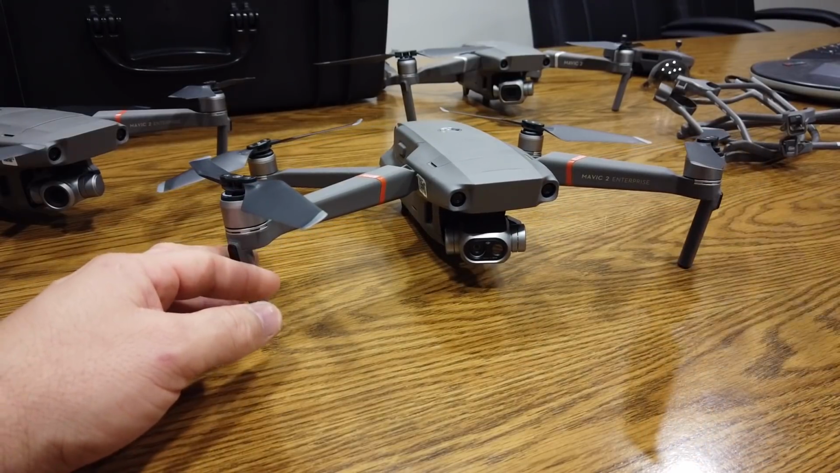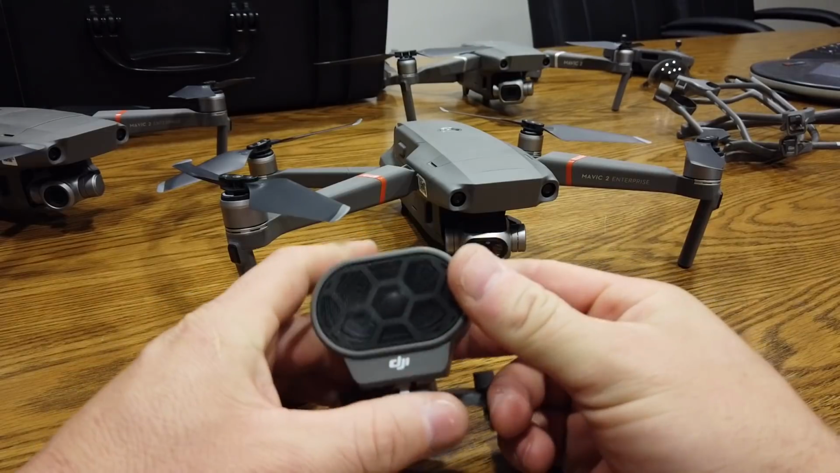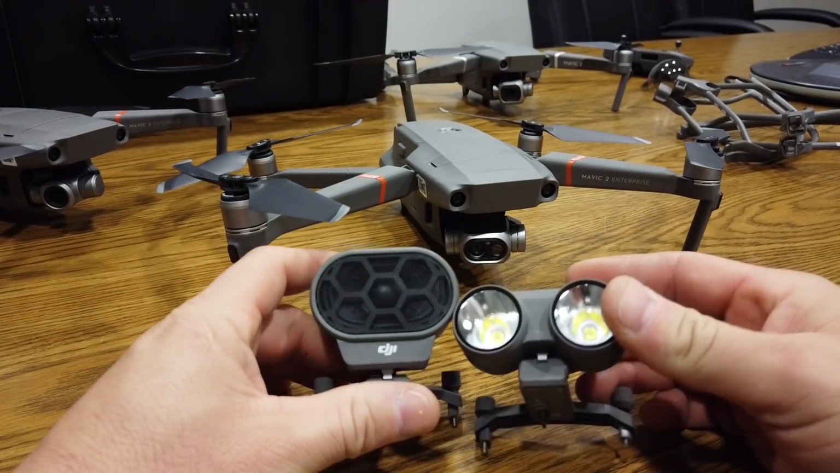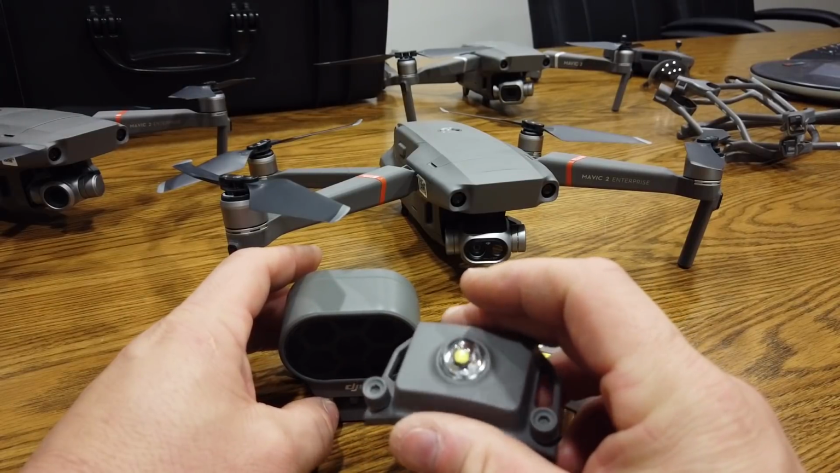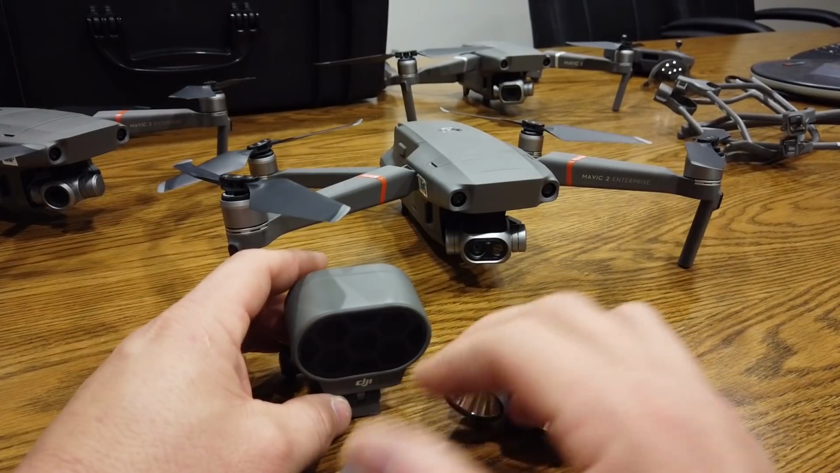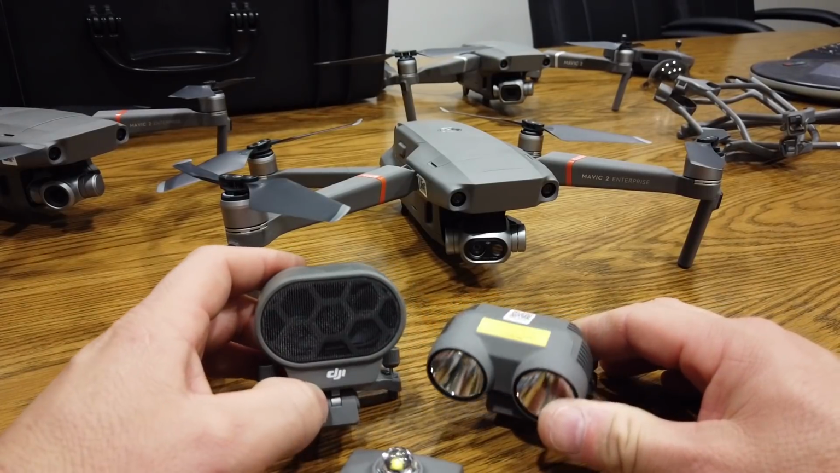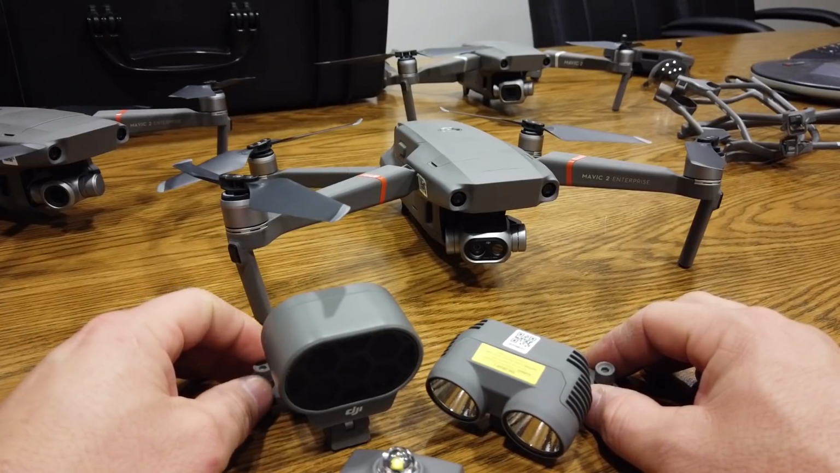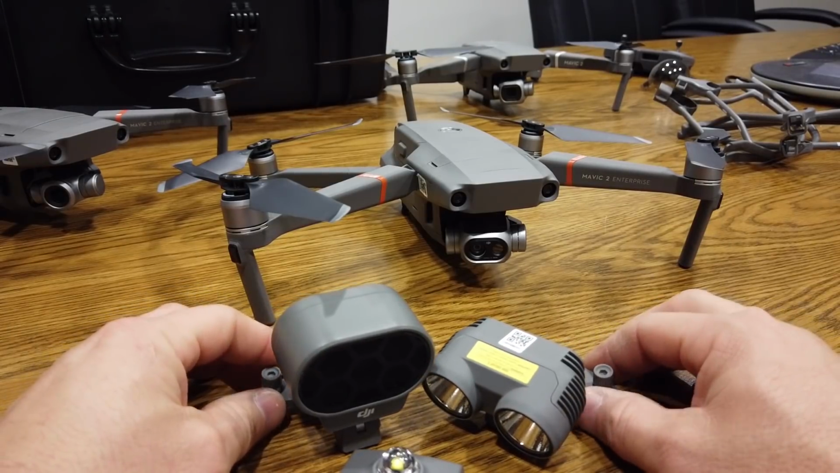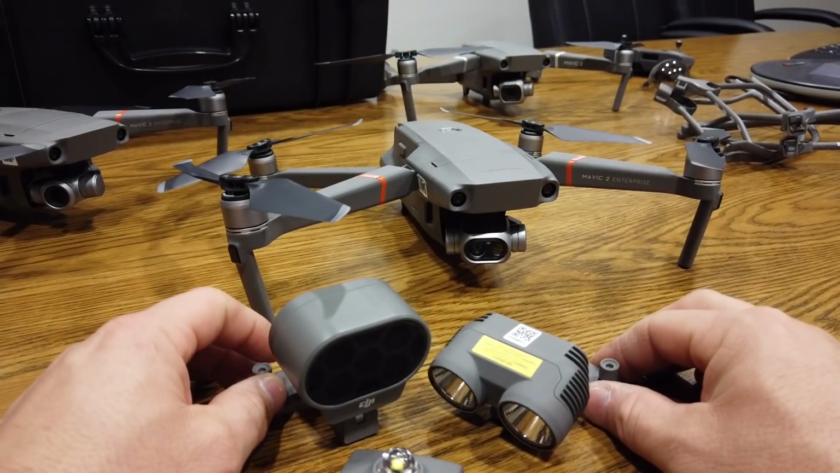We went over the loudspeaker. That's an attachment. We have the spotlight, and then we have the FAA 3 statute mile anti-collision strobe. Those all mount. They are hot swappable, meaning you don't need to power down the aircraft. You just pop them on there and do it. Again, I have other video from the Mavic 2 Enterprise Zoom. You can go watch that one, and I show operating all of those.